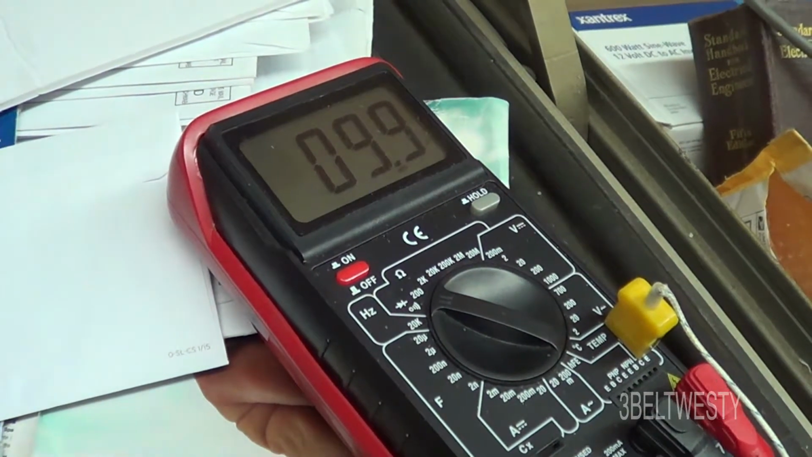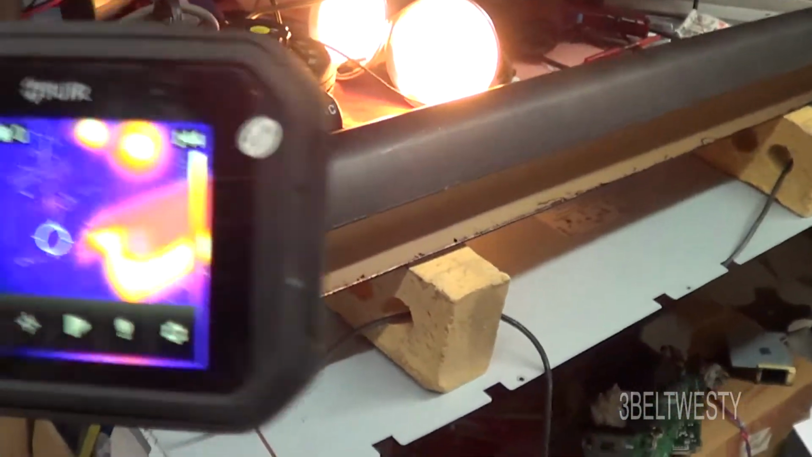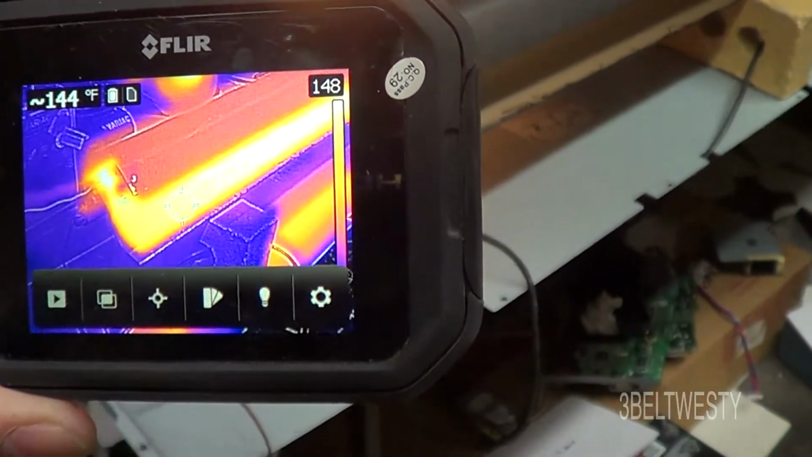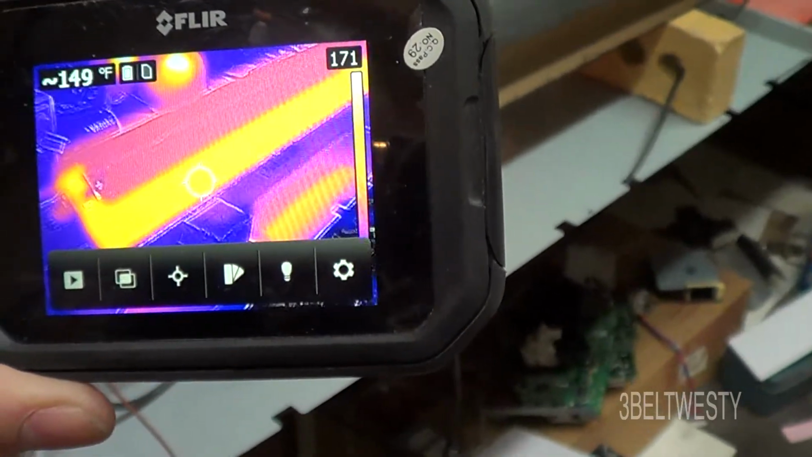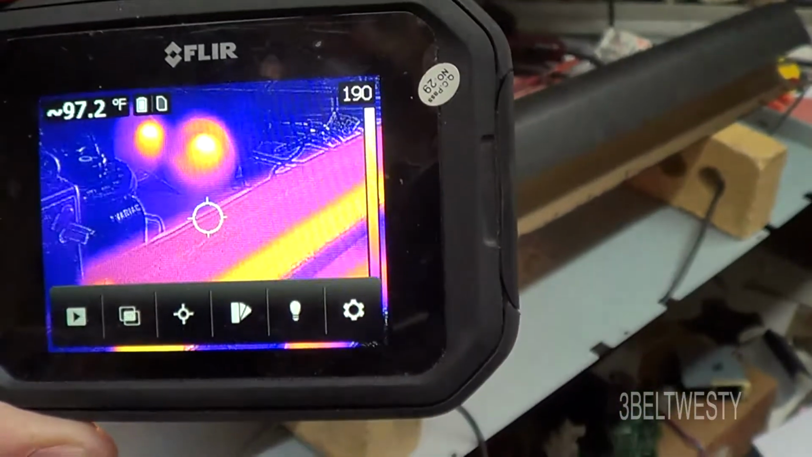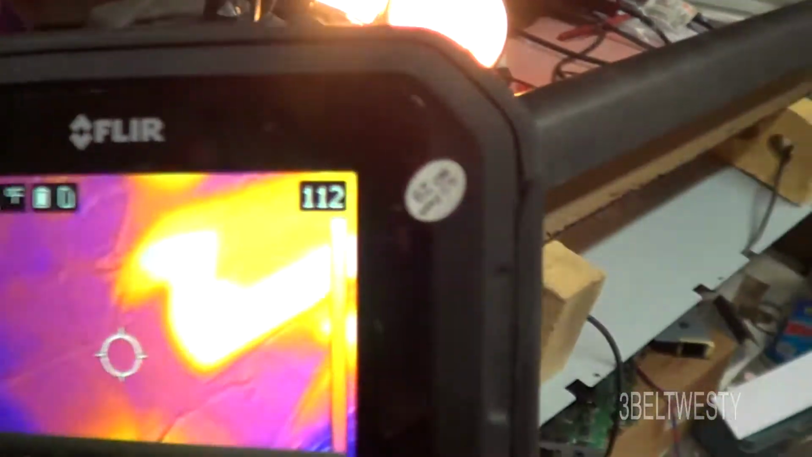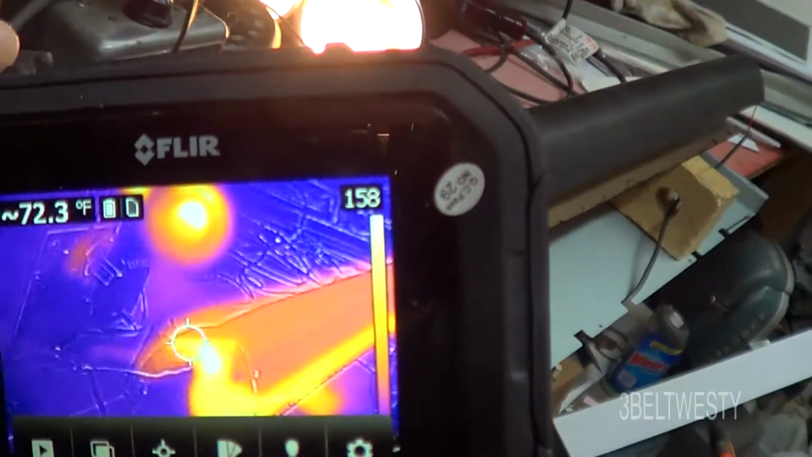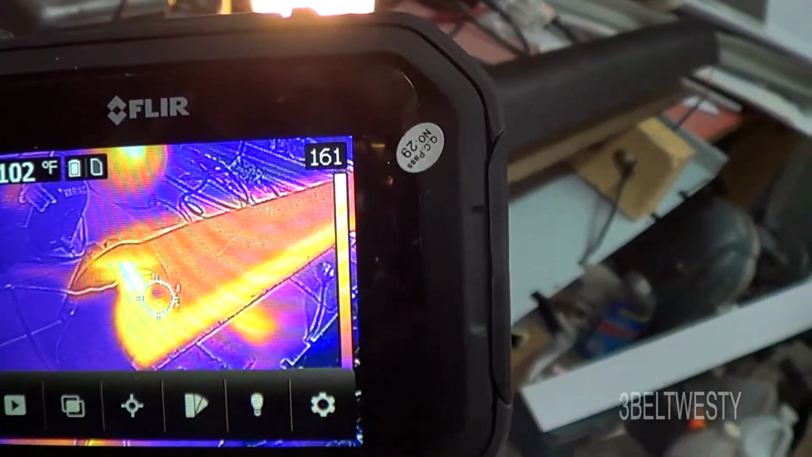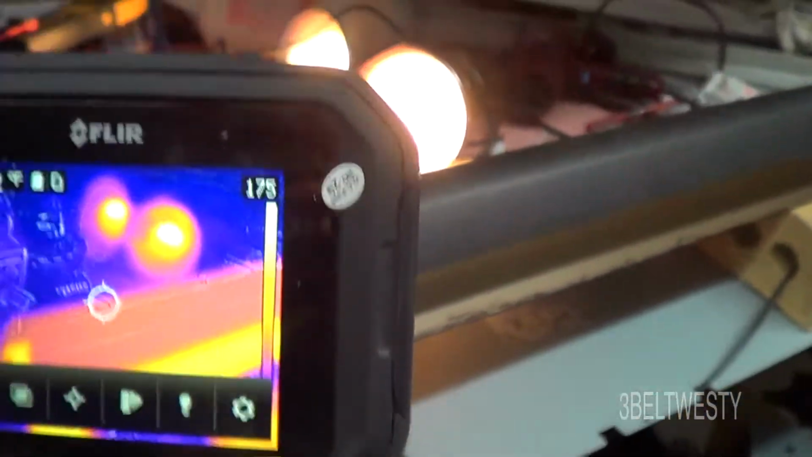Okay, it's been about 4 or 5 minutes. We're up to 10 ohms across the thermistor. Here's the FLIR showing that the lighter colored piece of anodization that goes under the roller is at 148 and the black one is only at 100, which kind of surprised me because the heater's on either side, and they look like they've got almost the same thermal mass. The black should radiate more than the lighter colored.